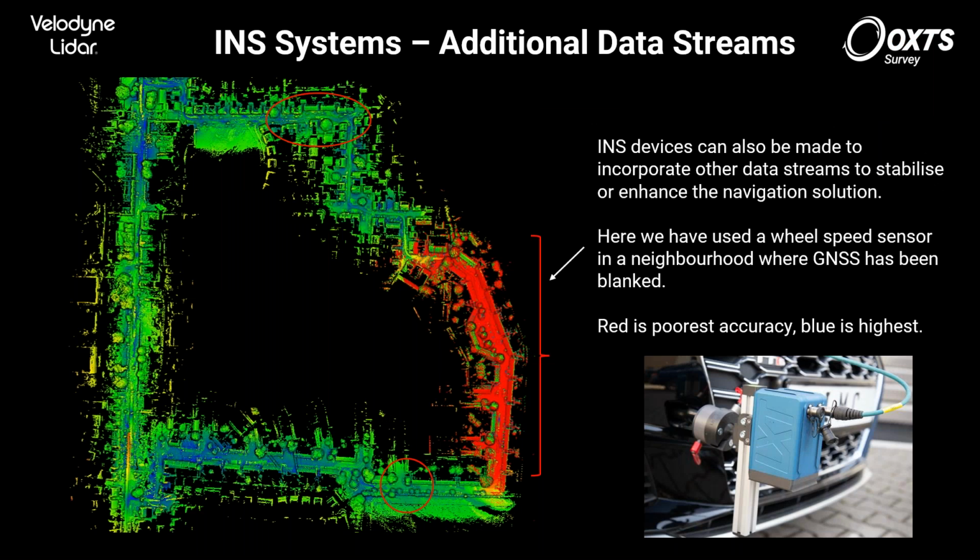On top of that, INS systems are able to take in additional data streams. So you don't just need the IMU and the GNSS. You can also work with other data streams. So for example, we've worked with a wheel speed sensor for this data set here. This is a LiDAR survey of a neighborhood.